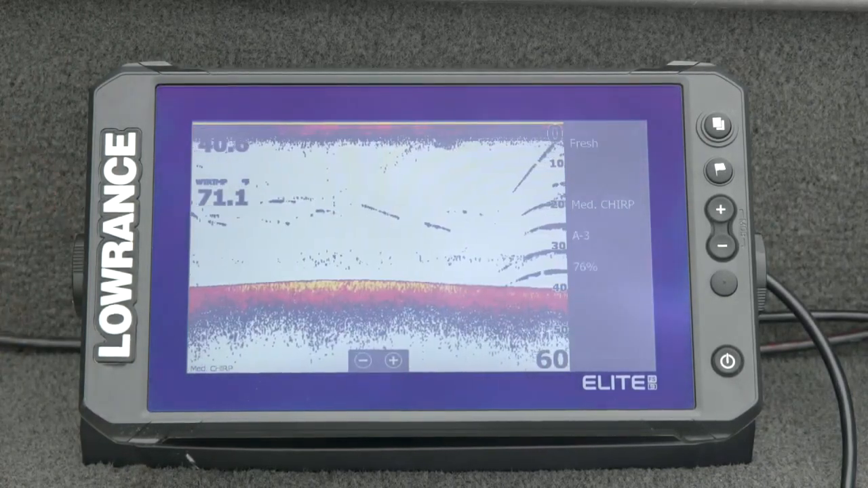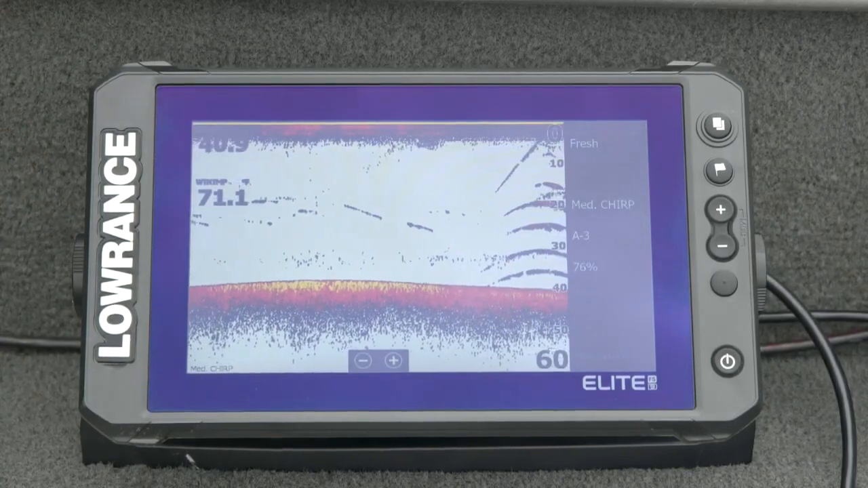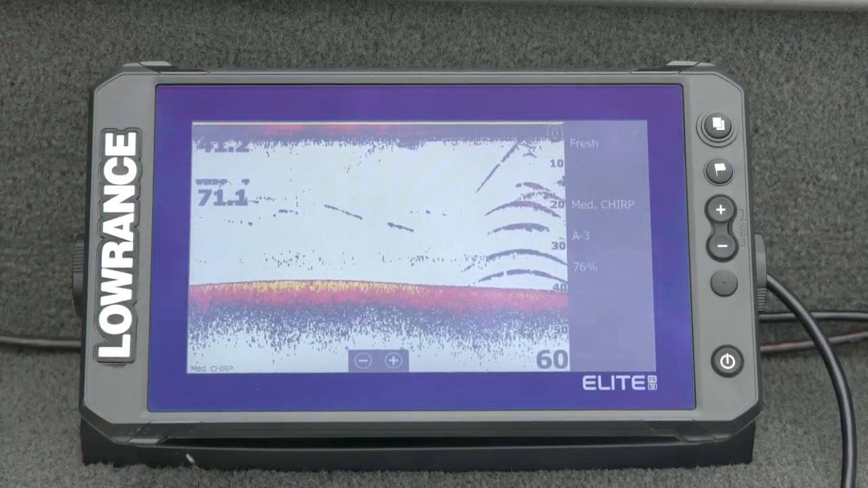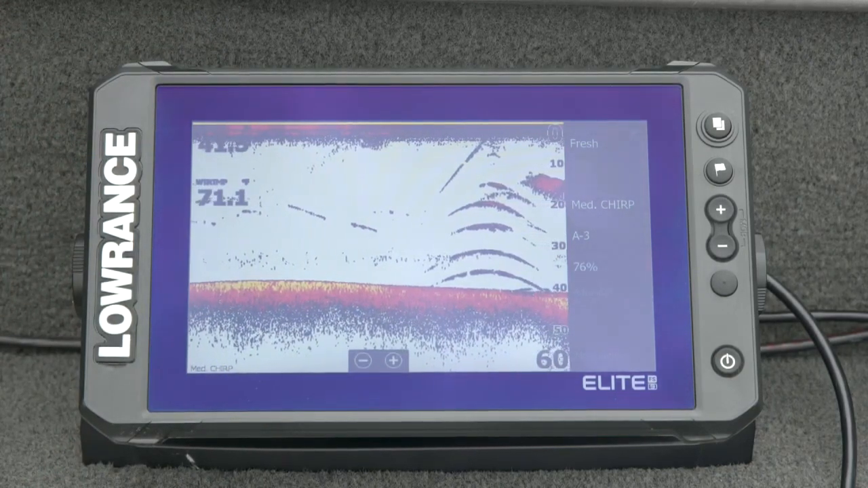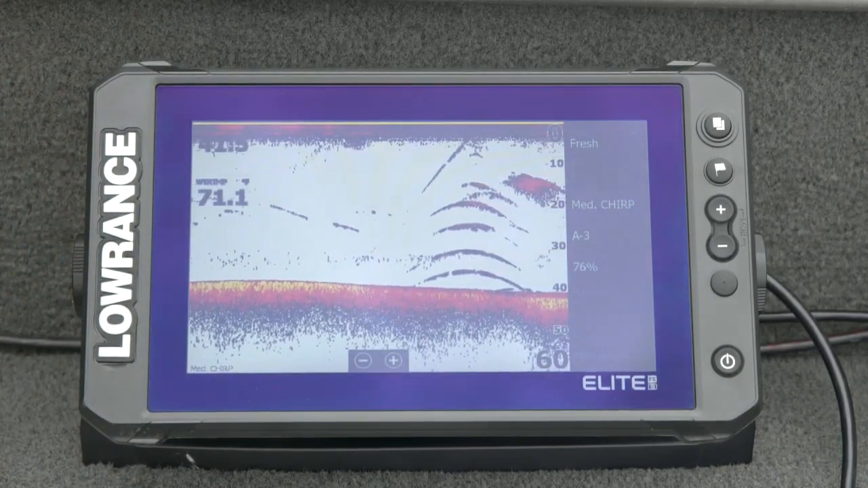So one of the other things that we've done with Elite FS is we like all of our Lowrance products to kind of look and feel the same. That way, if you decide later on to upgrade, or if you've got different models on your boat, you should be able to walk up to a Lowrance and know how to get around, right?